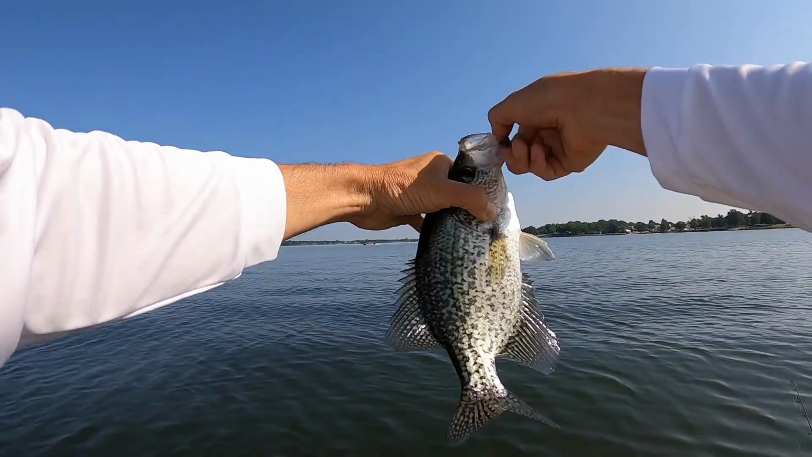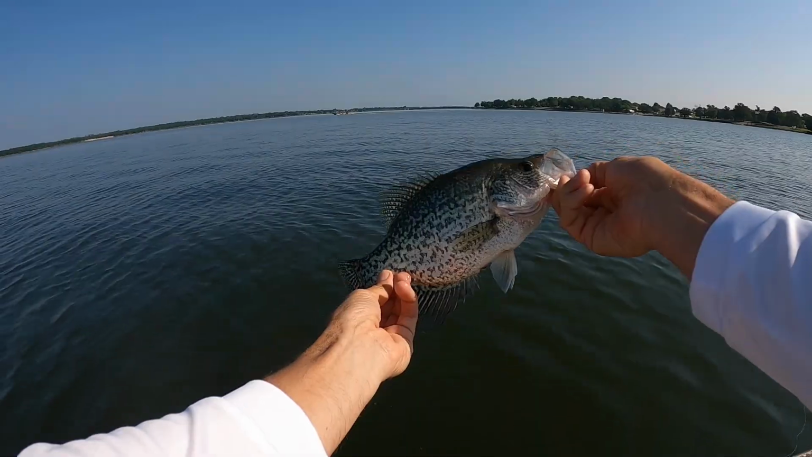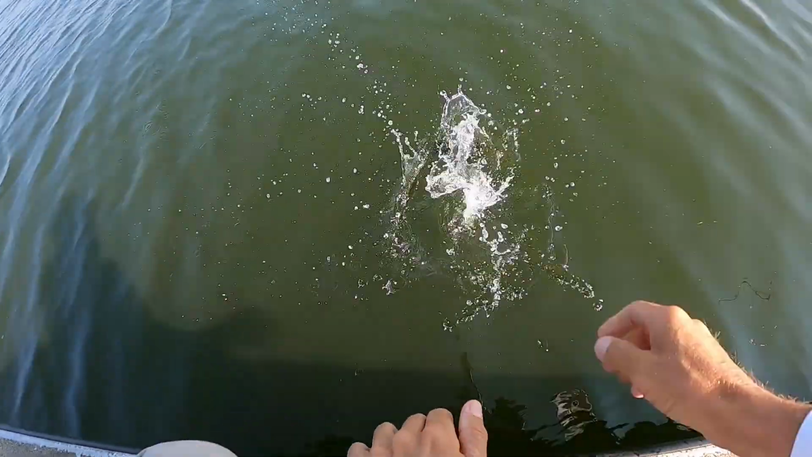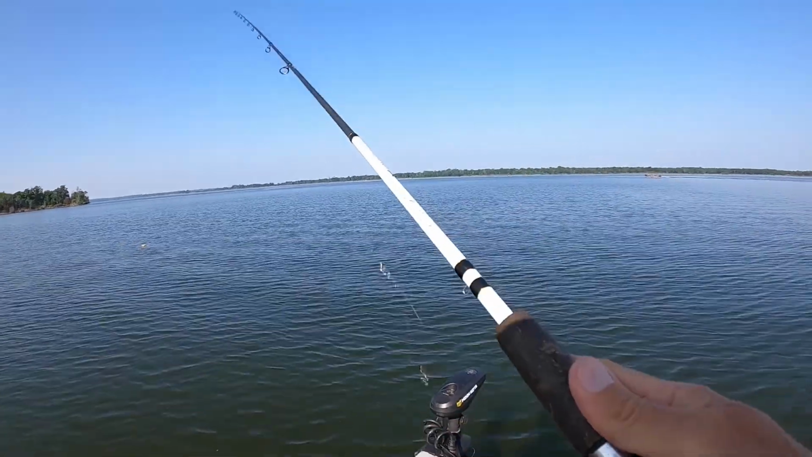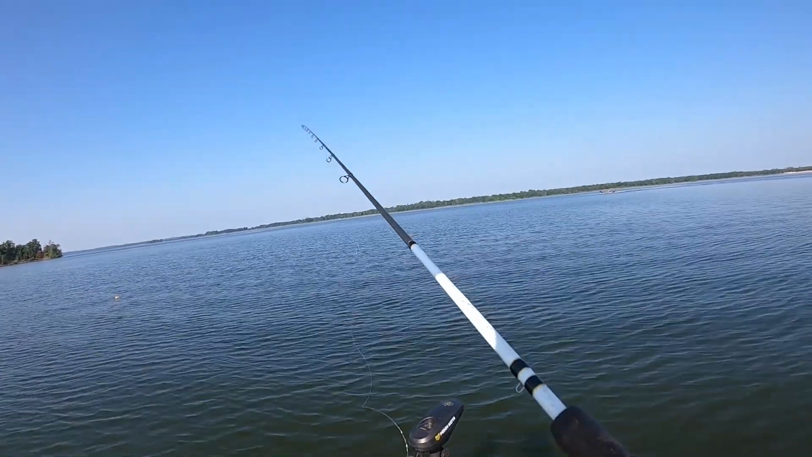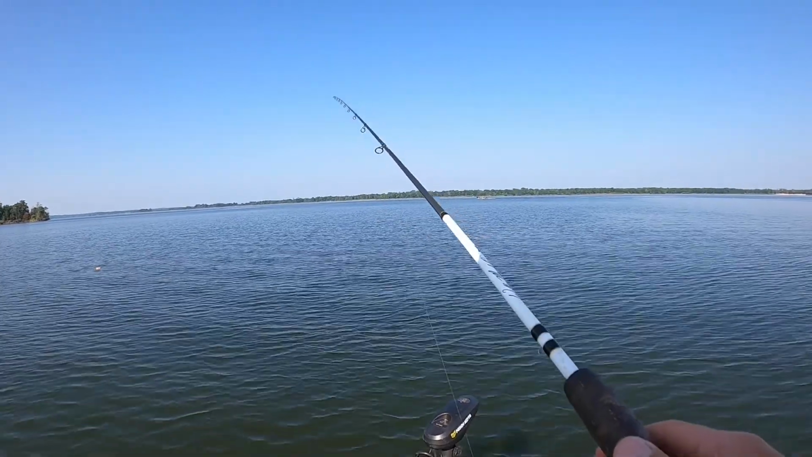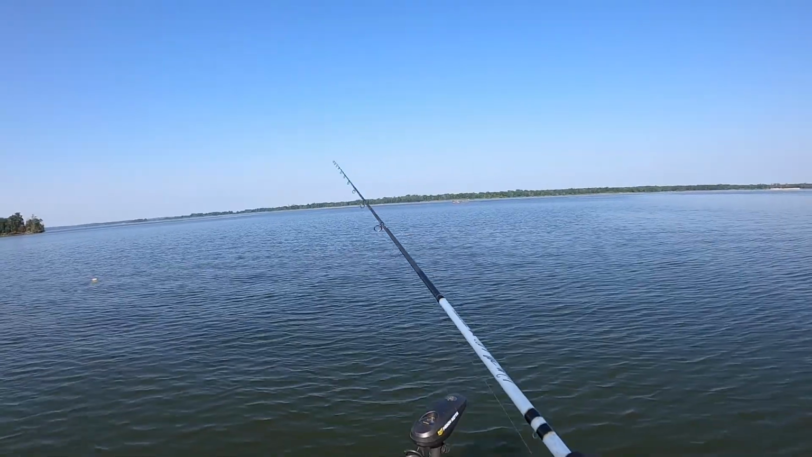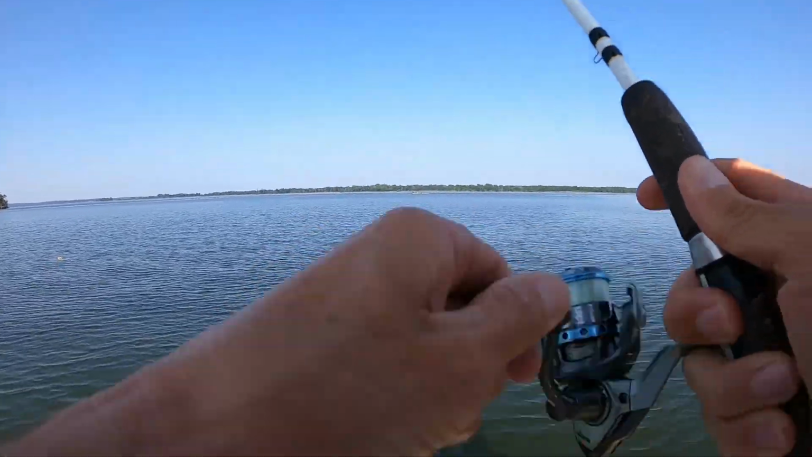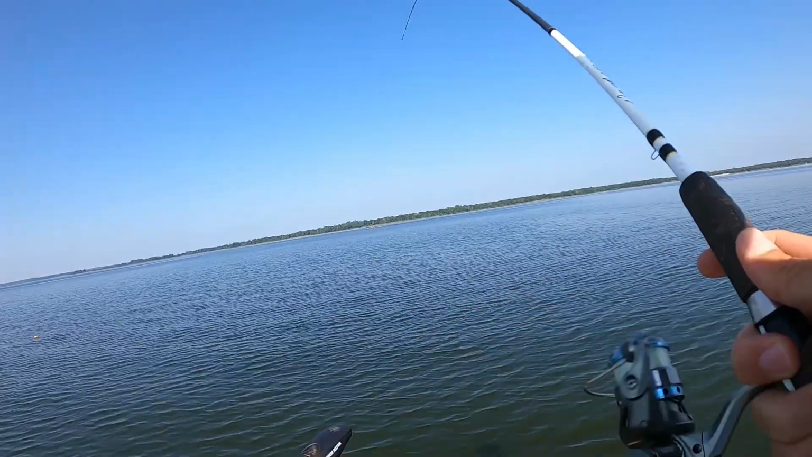It's not a bad crappie right there, buddy. Beautiful fish. We'll get him back so somebody else can catch him. Two fish ain't too bad. They was right when they said fish bite it, I guess. Just kind of trying to keep it above that brush down there and just hopping it through there. There's another one. Very next cast, another one's got it.